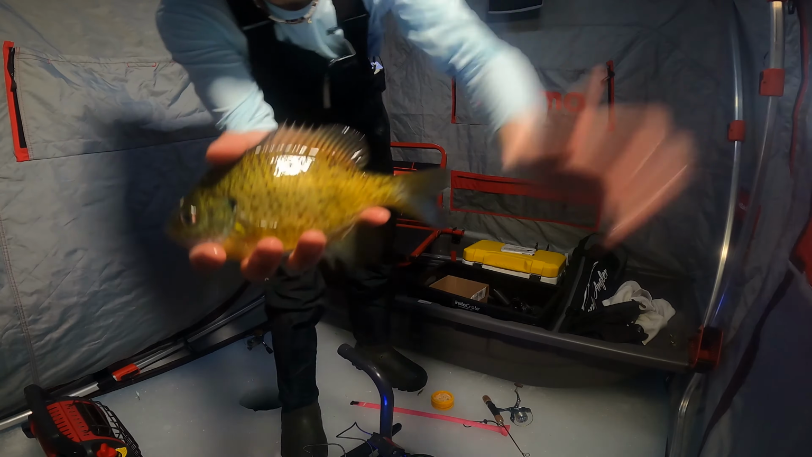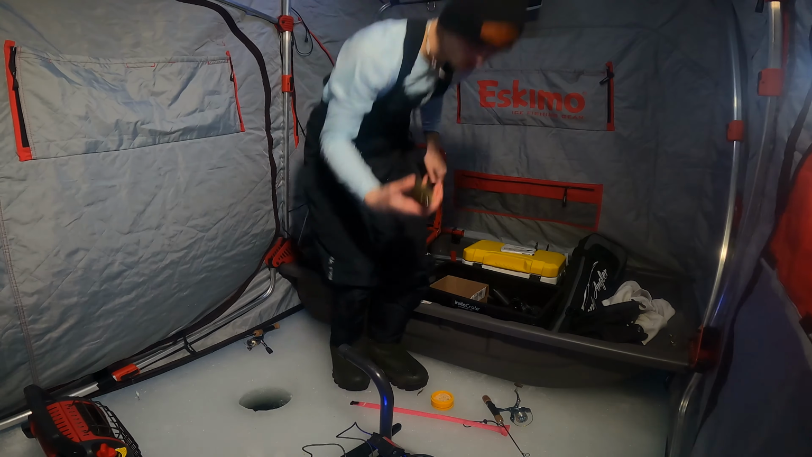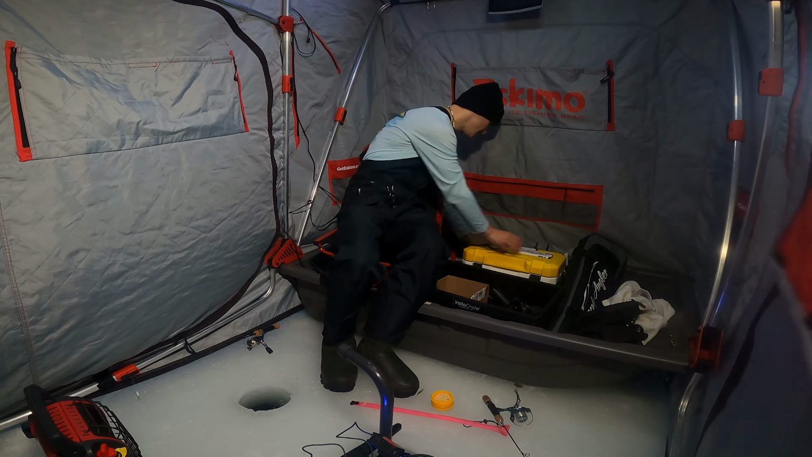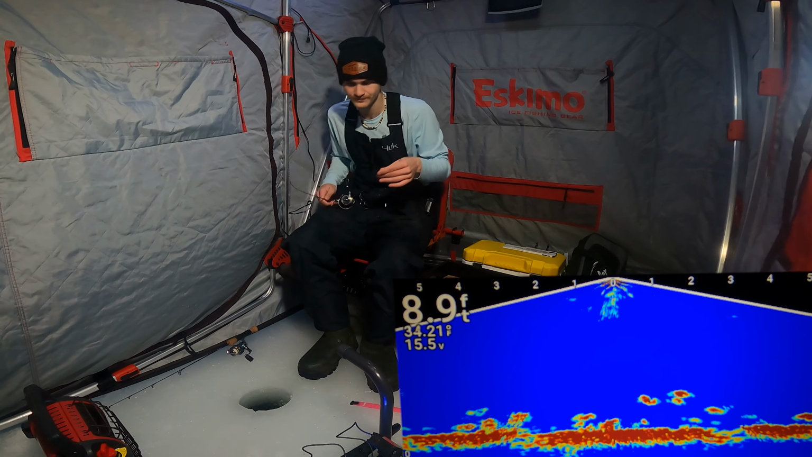Here she is, guys. Look at that fella right there. Isn't she a beauty? She's going right back in the water. I just want to see how long these guys are. I'm thinking they're around 9 inches each, and I just want to know if I'm right or if I'm wrong here. And I am perfectly on. That is exactly 9 inches. Okay. All right, she's back in the water, living to see another day. We're getting ourselves dropped right back down.